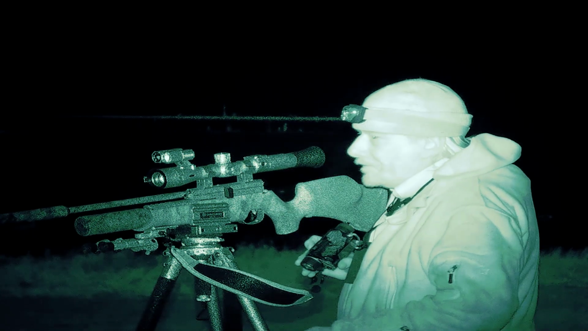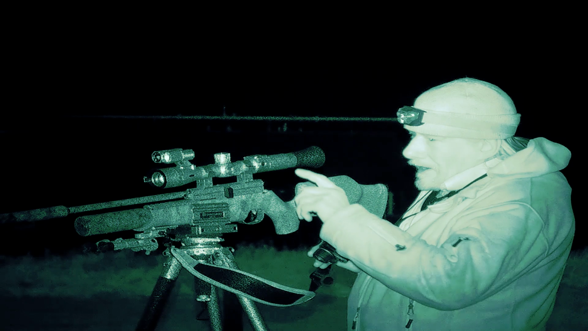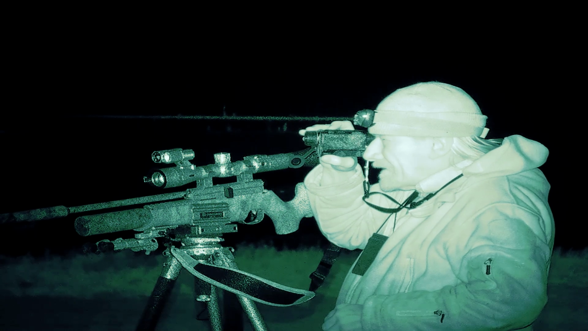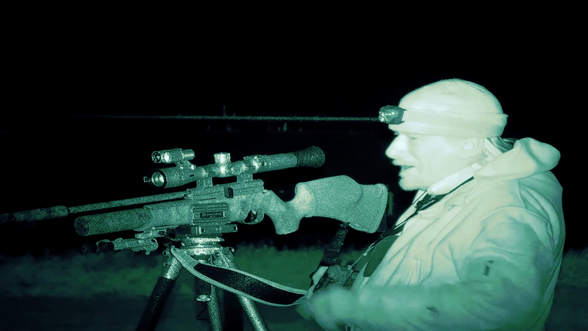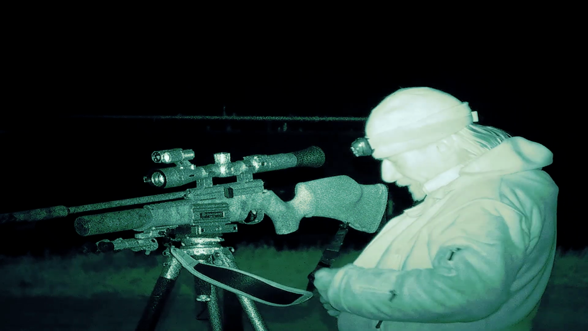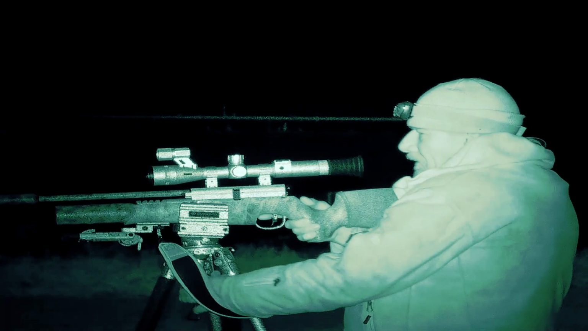Okay, so the barn is nearly empty as it happens. There's a few bales stacked at the end there. I can see 6 rats on the top of it. So they don't seem to be much fazed by the fact that I'm here yet. So let's see what we can do.